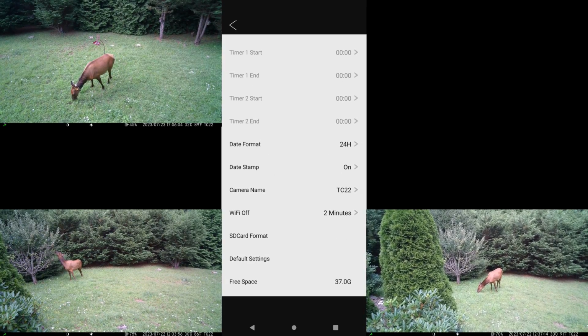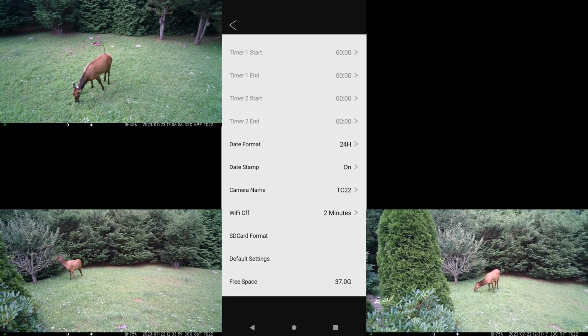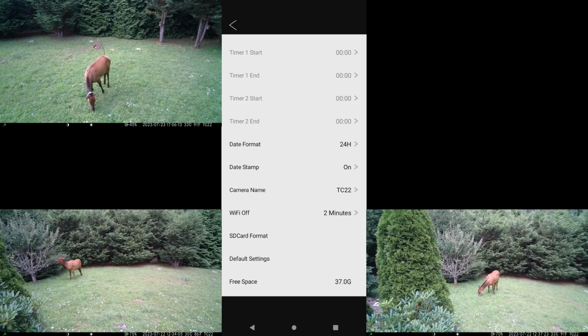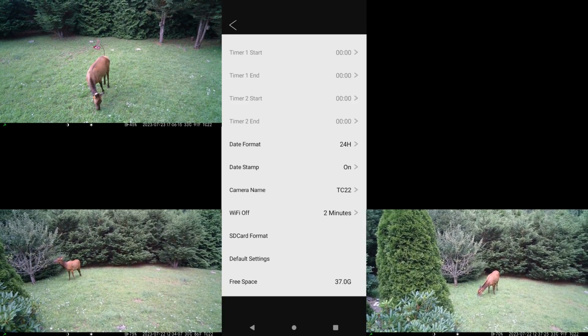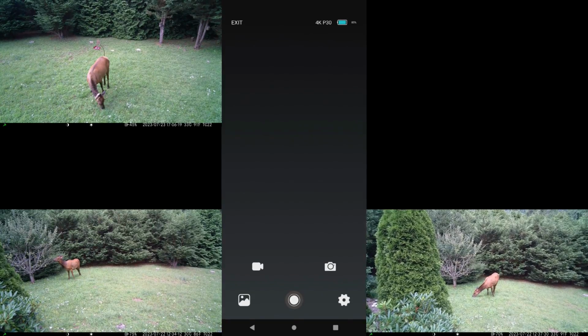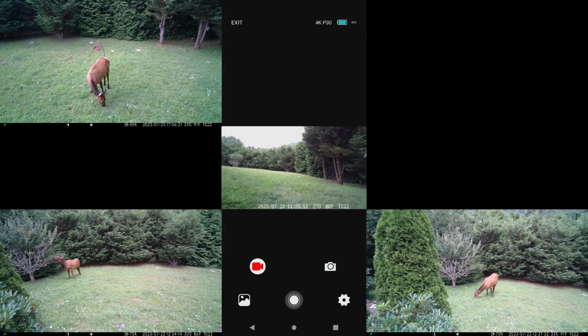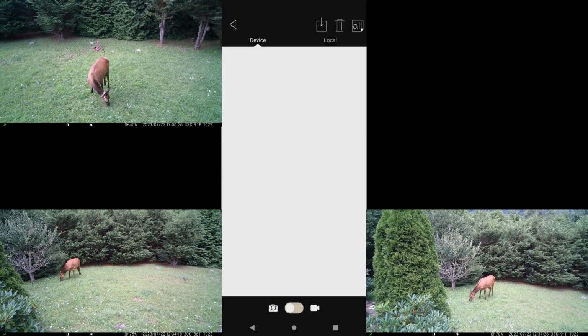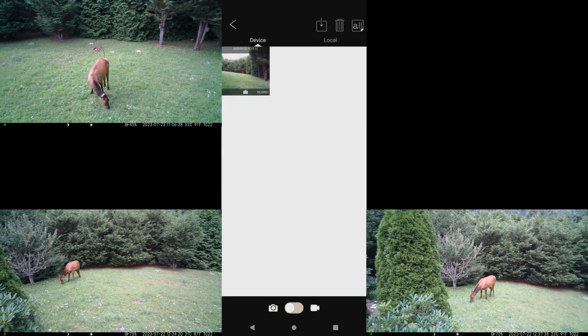You can give it a special name and format the card. And of course, whenever you start a new trail camera, you want to put in a nice fresh card and format it on that camera so that you get the best quality of capturing the imagery and videos. So you go back to the overview there, and again we see our live view. And the thing that I also really like about these Wi-Fi cameras is you can review the imagery that you've captured.